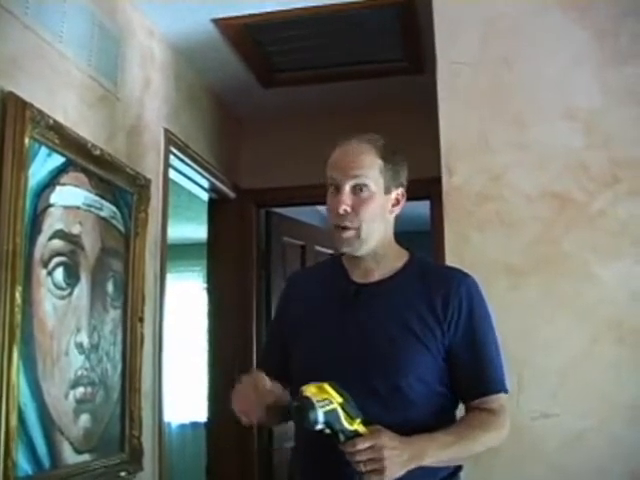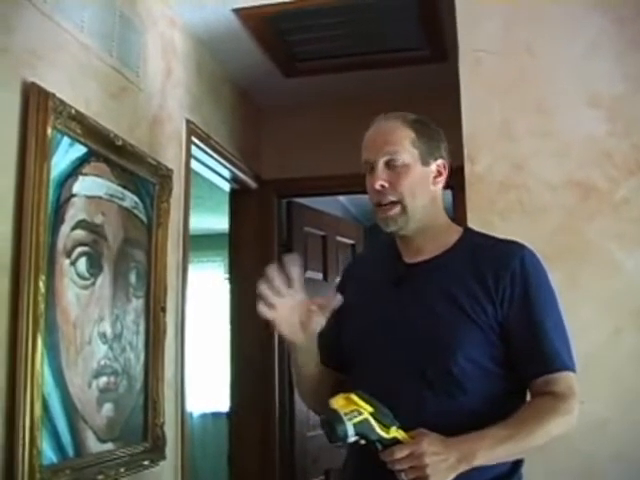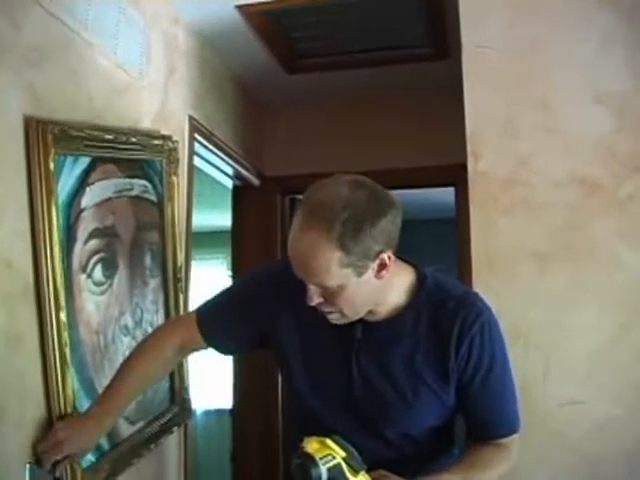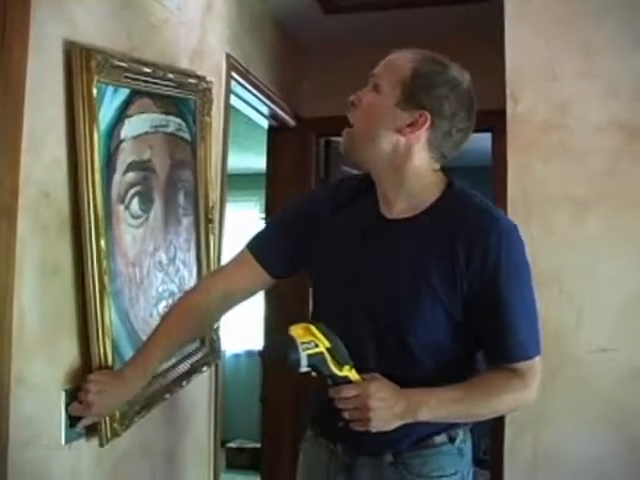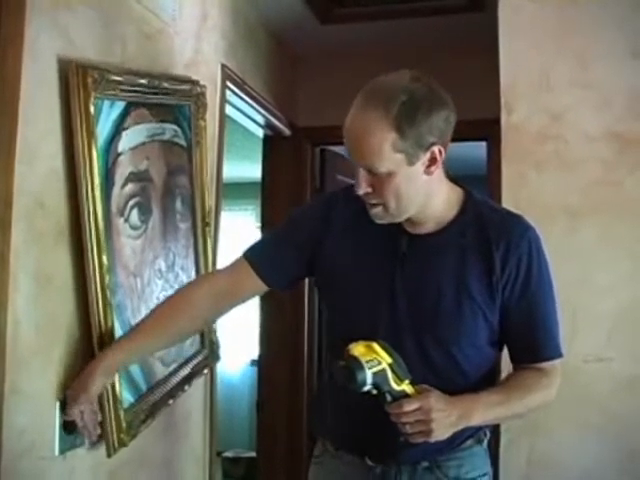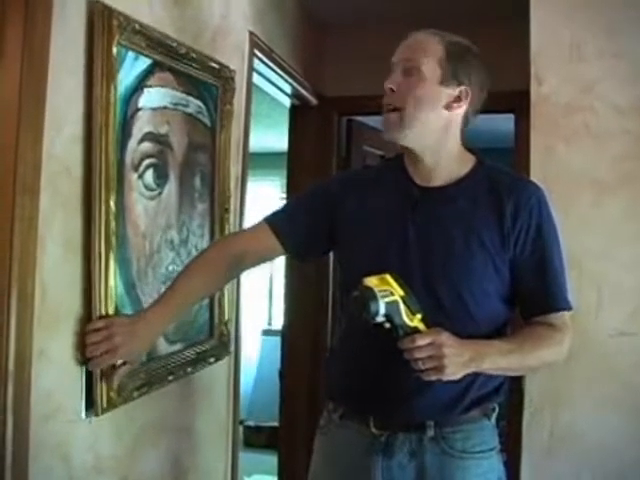This is going to pull a lot of hot air through those apparent defect areas that we may find in this house. It's an older house, almost 30 years old. The insulation value may not be all that great in certain areas. It's on a timer. That's high. I'm going to leave it on high.